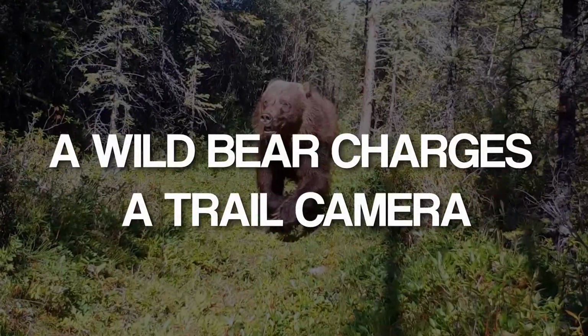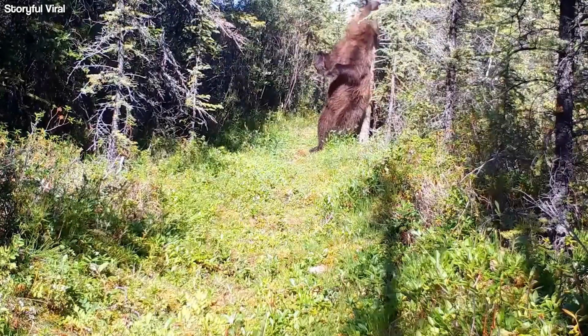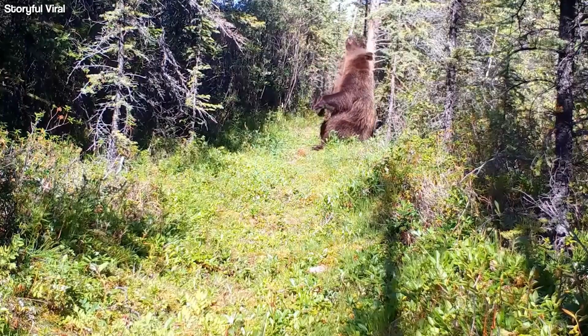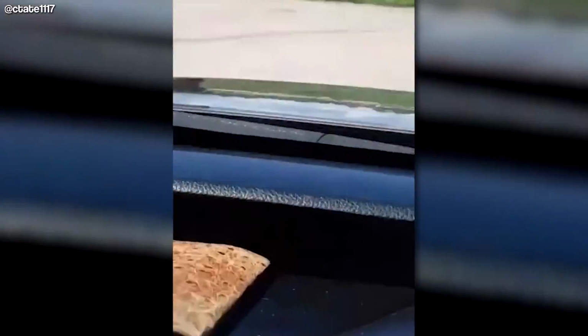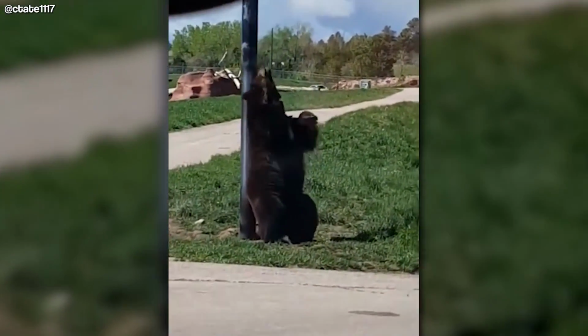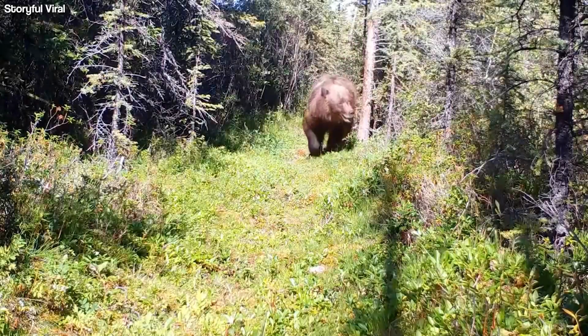3. A wild bear charges a trail cam. A grizzly bear standing and rubbing its back against a tree was captured on video by a trail cam in Canada's Yukon Territory. I suddenly remember a video which went viral on Reels a few months back, which showed a big bear scratching its back on a pole with the background song, "Somebody come get her, she's dancing like a stripper." But it's the aftermath that really stands out.